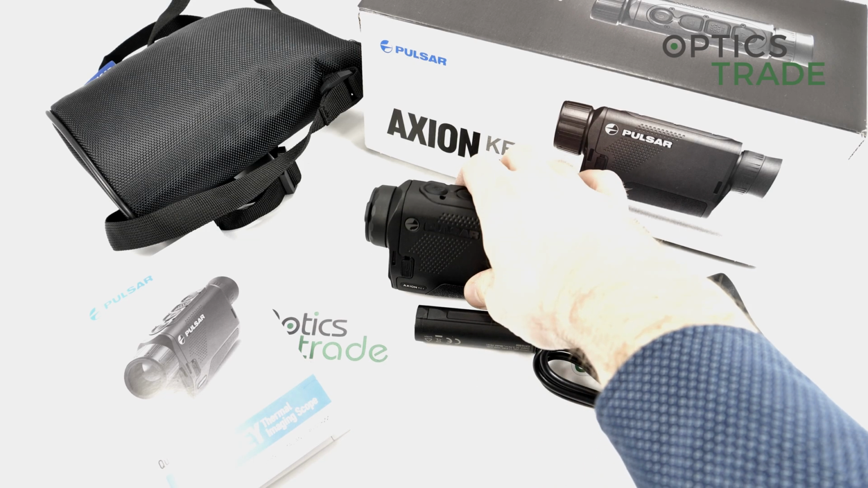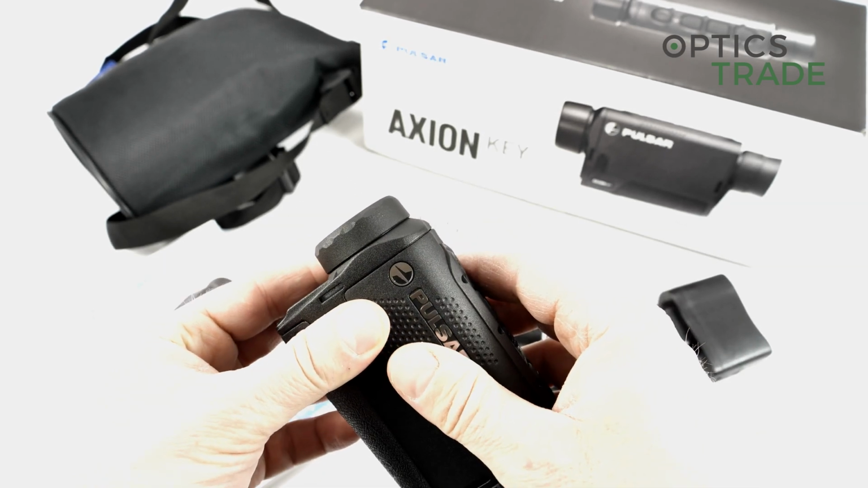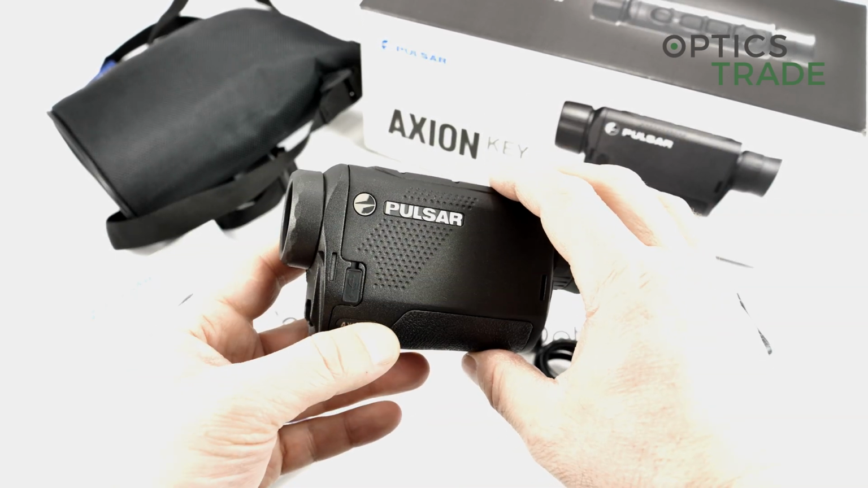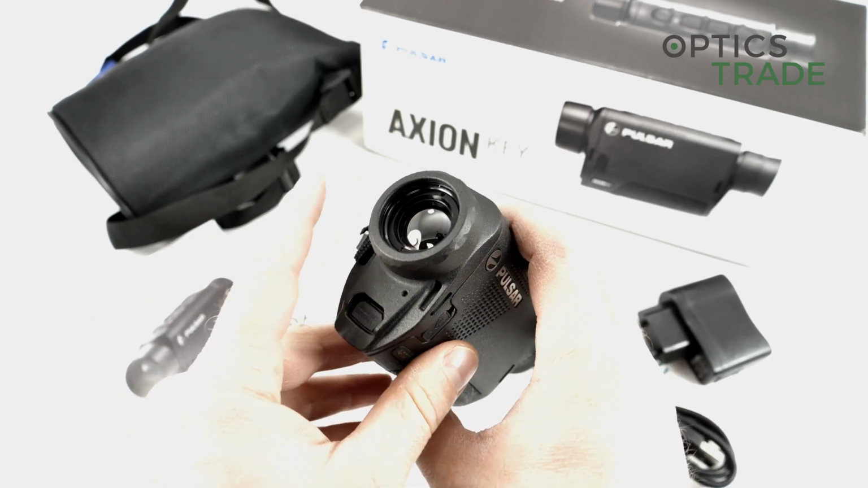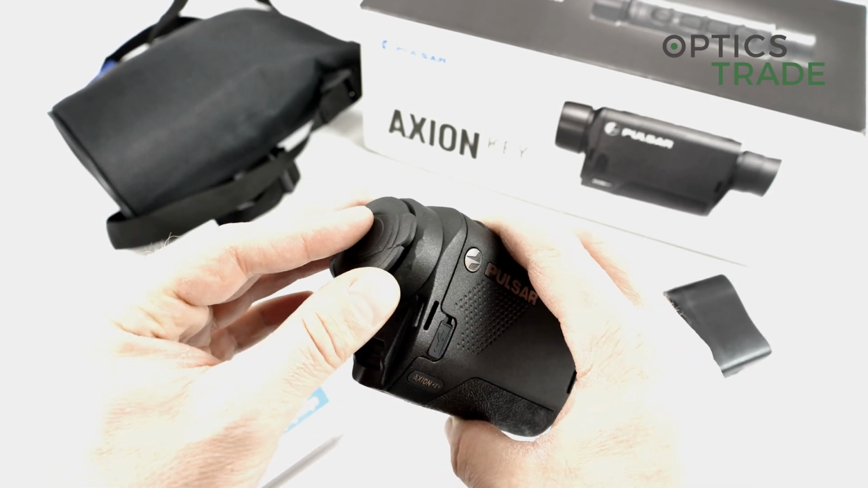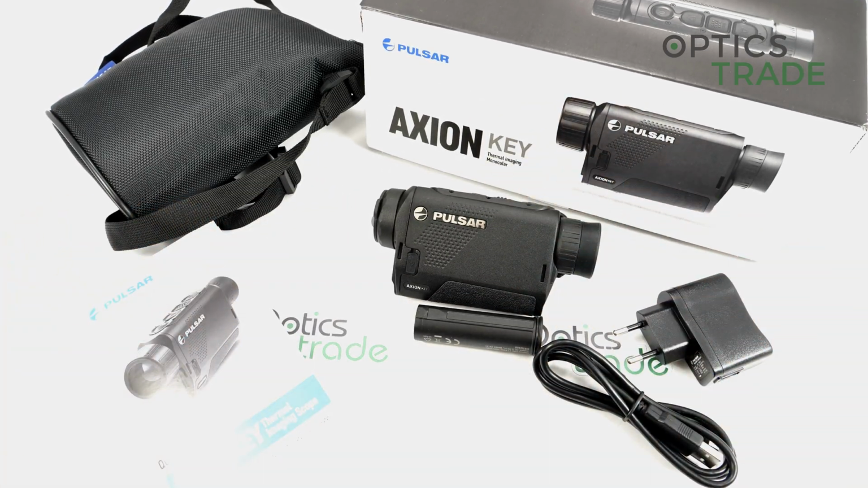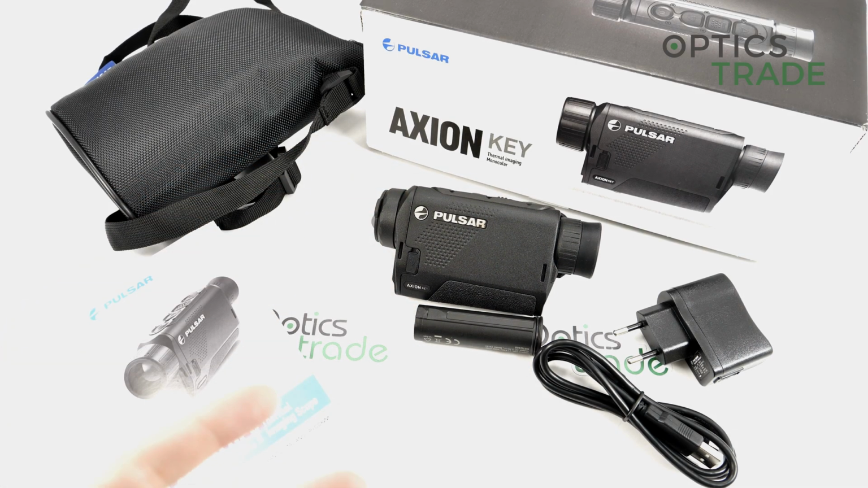The lens diameter is 22 millimeters, and this is the biggest difference compared to the 30 millimeter device, the XM30 Axion Key. What is different is that there is no manual zoom, so the zoom is fixed, and with such a small lens, this is something you're able to do, and it's not a big problem. Normally, with the XM30 model, you will be able to see better, but it's more expensive, and then you also have the focus, which is not fixed like in this device.